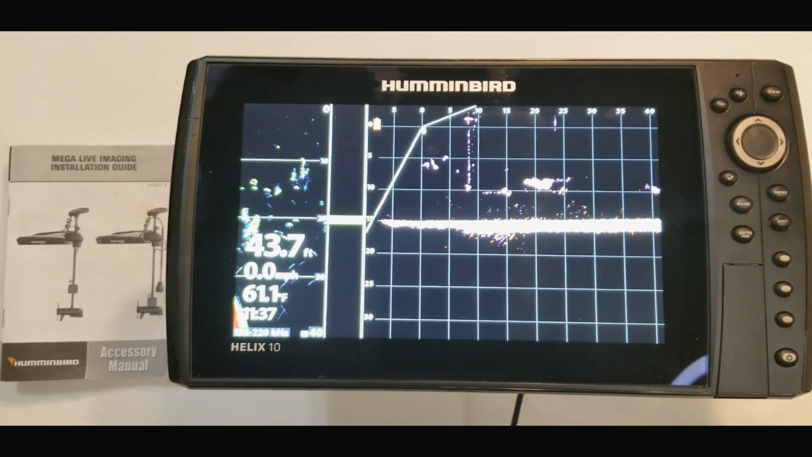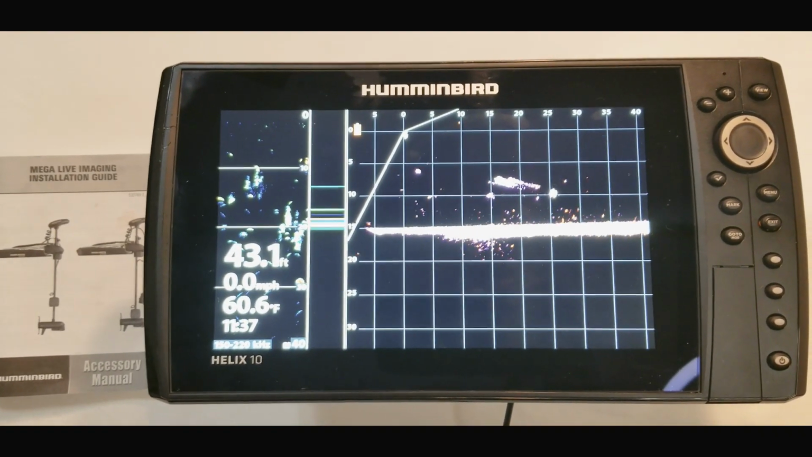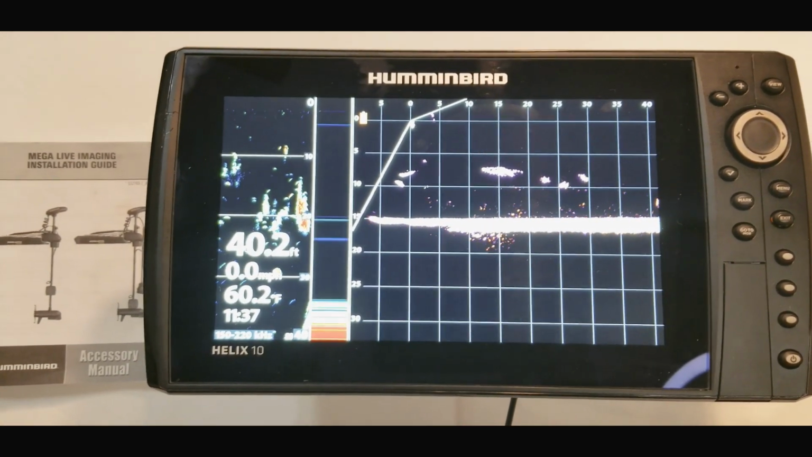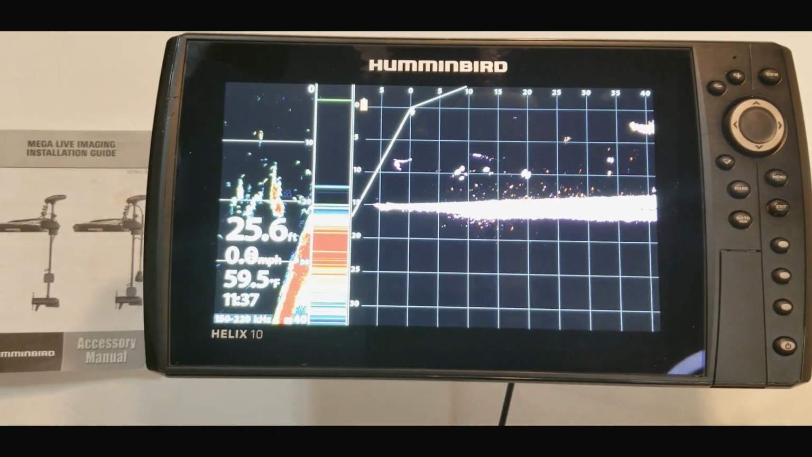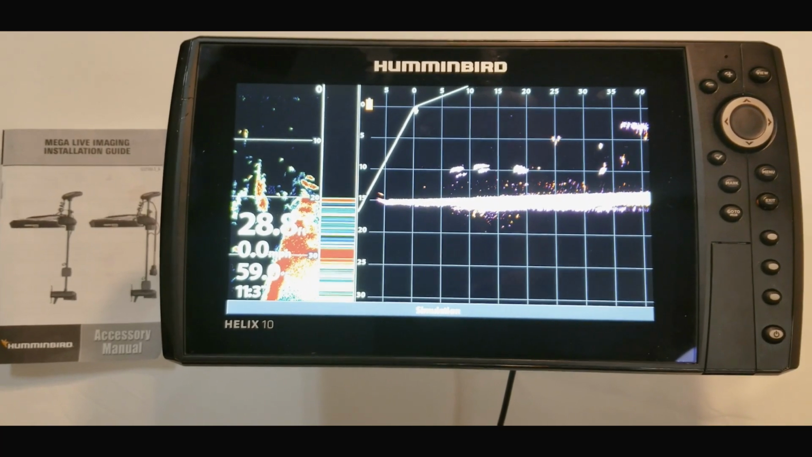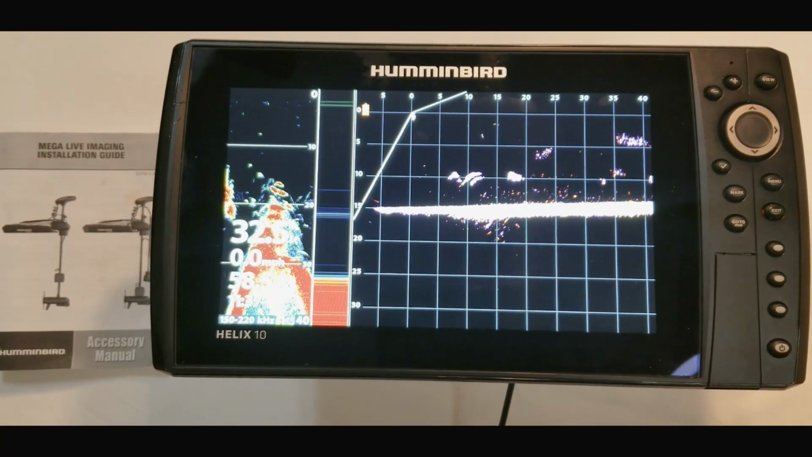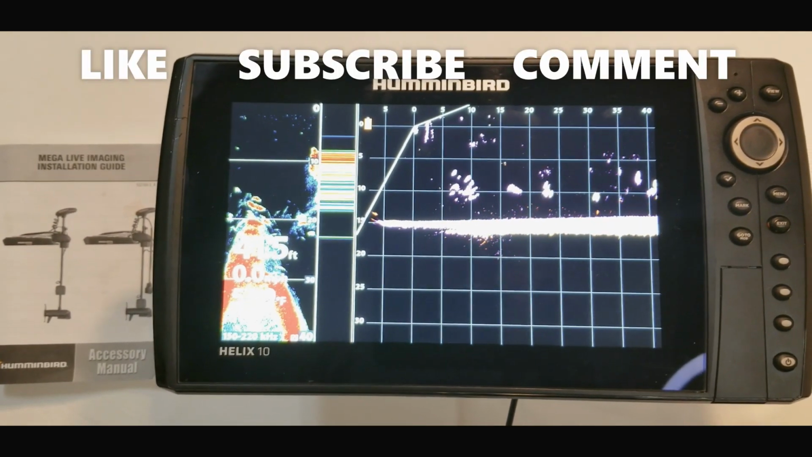Of course, as always, we will take a quick look at some Mega Live footage here and go through a quick setting to answer a question that some of the guys have been asking as far as split screens. We did go over this previously, but decided to do a follow-up for you guys that still had a few questions.